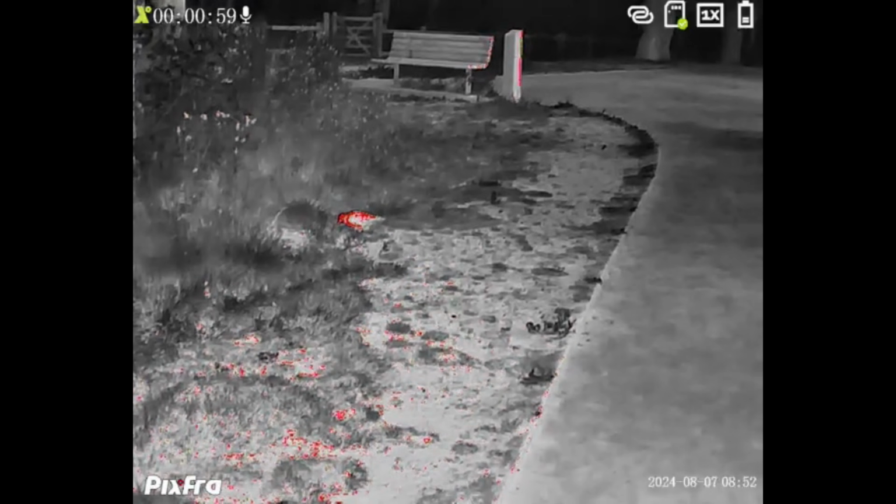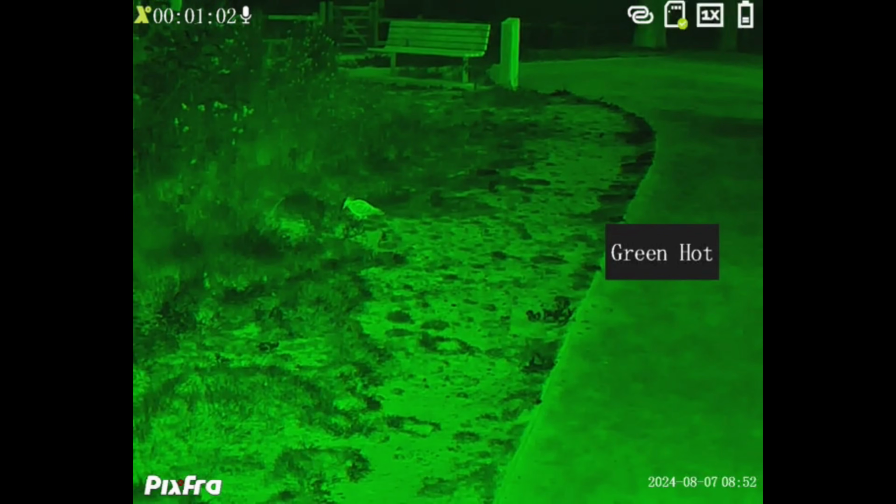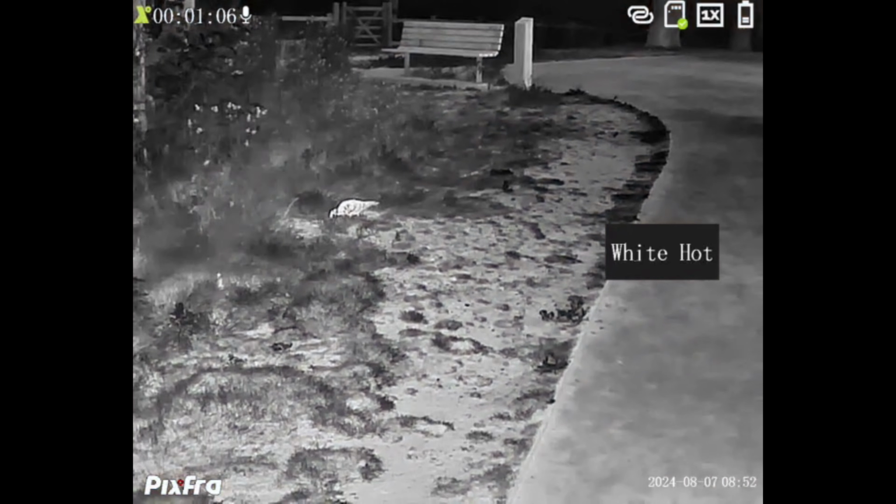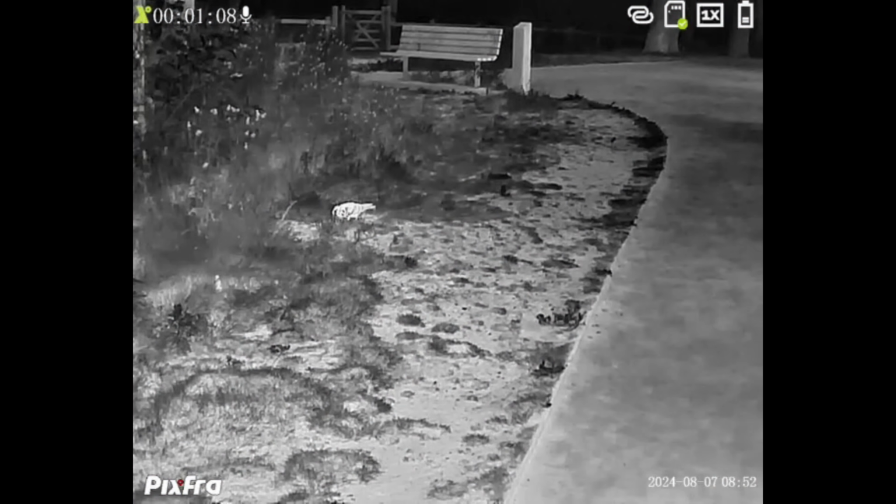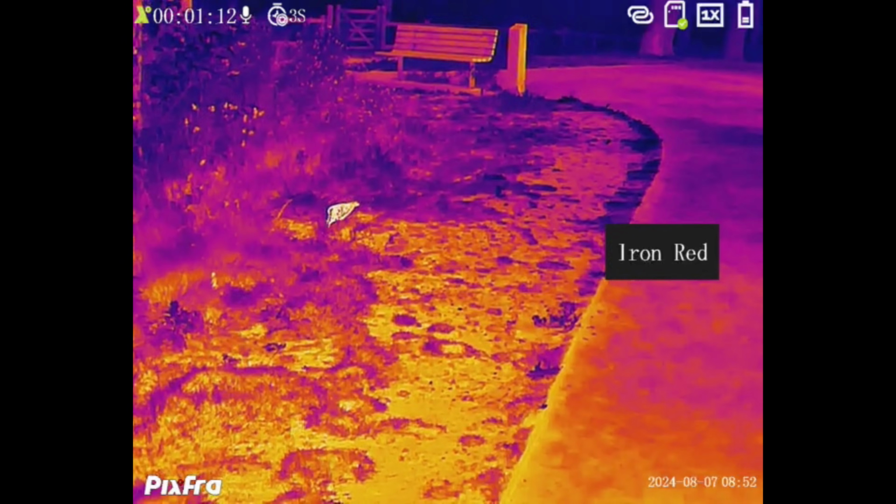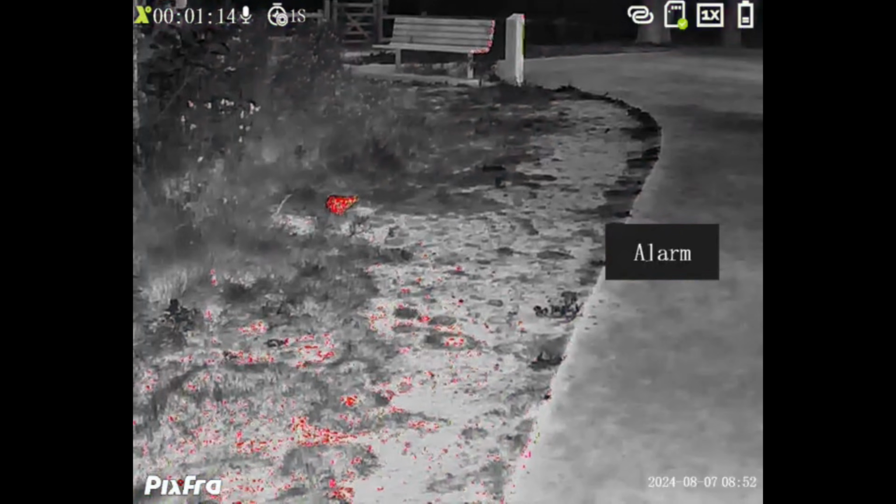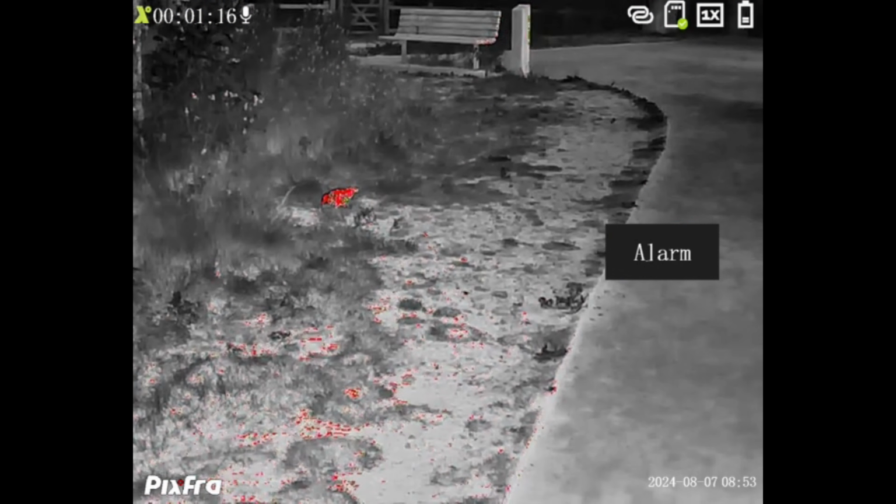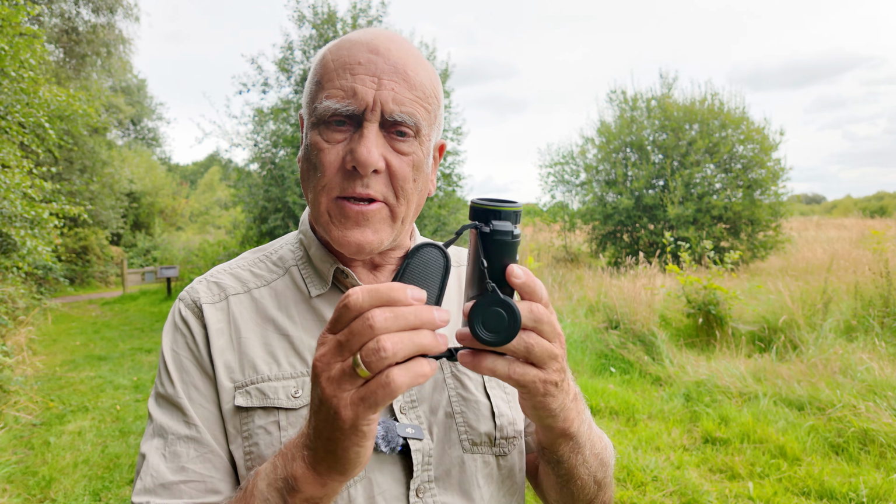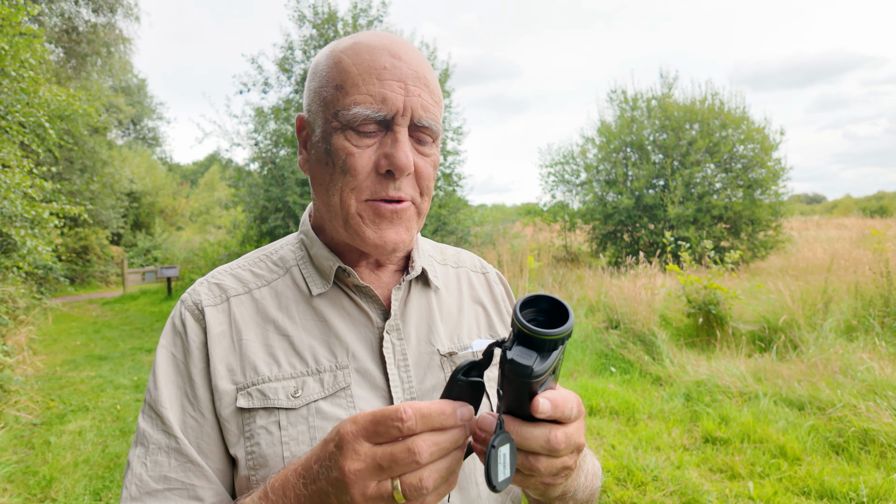We'll quickly look at the colour palettes. You just press the 1 button on the top and you cycle through them. I tend to use white hot occasionally, black hot occasionally, but this is my favourite, alarm. That's the one that I'm normally using, so it's red. I like this little strap that it comes with. It makes it a nice fit around your hand.